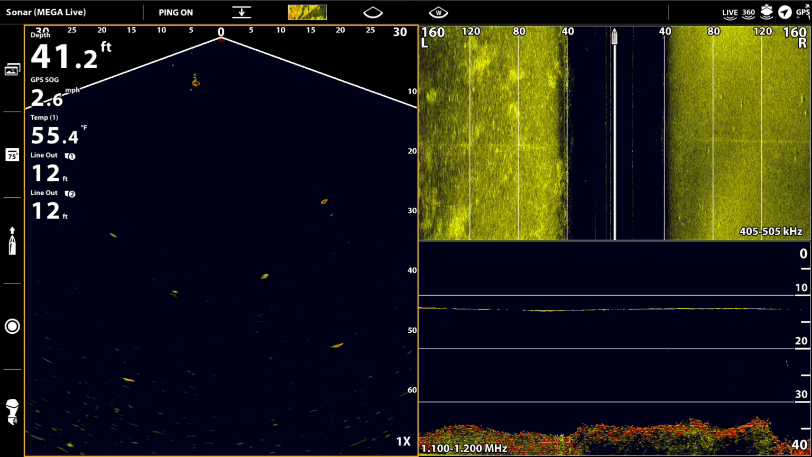And then the side image is up on the upper right, and the down image is on the lower right. You'll see that although there are schools of fish there, I'm not picking them up because of the depth I've got my transducer at. So the top is the motor. That's basically the foot of the motor showing up.